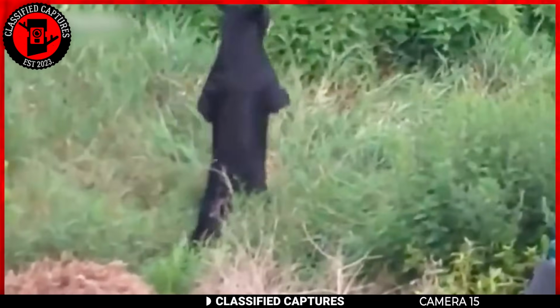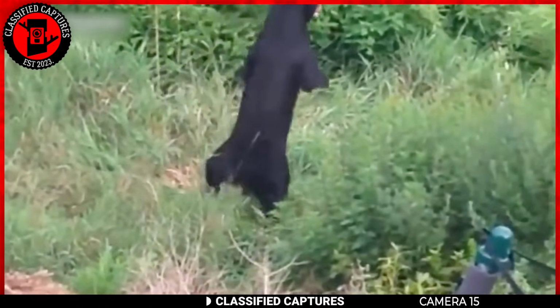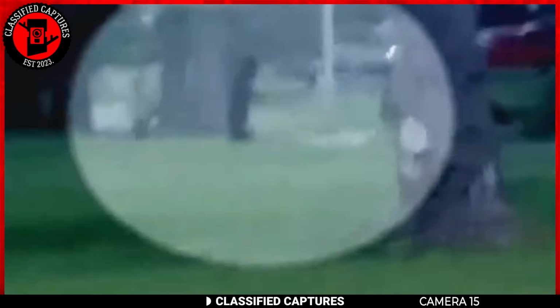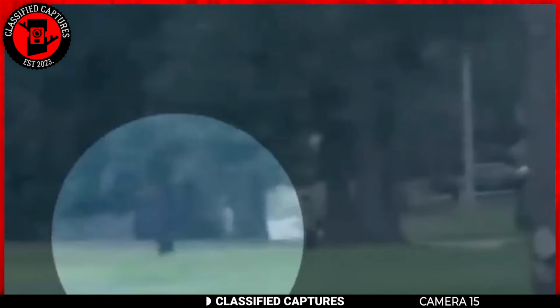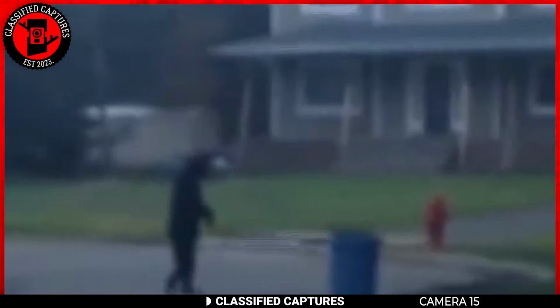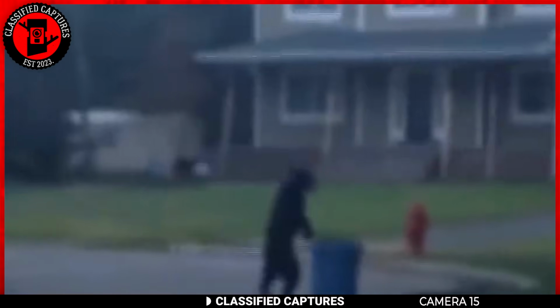However, in this particular case, a closer examination reveals that the bear's front limbs are not in the usual condition. One limb appears to be missing entirely, while the other seems to be lacking paws, which could indeed explain why the bear resorts to walking on its hind legs.